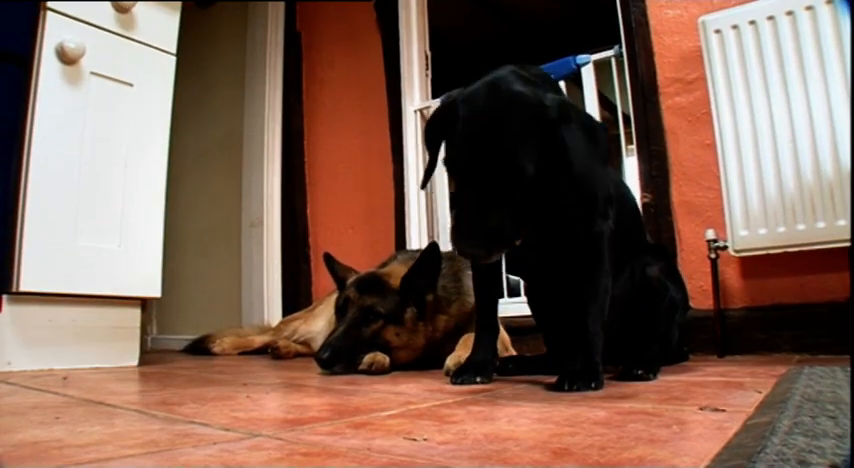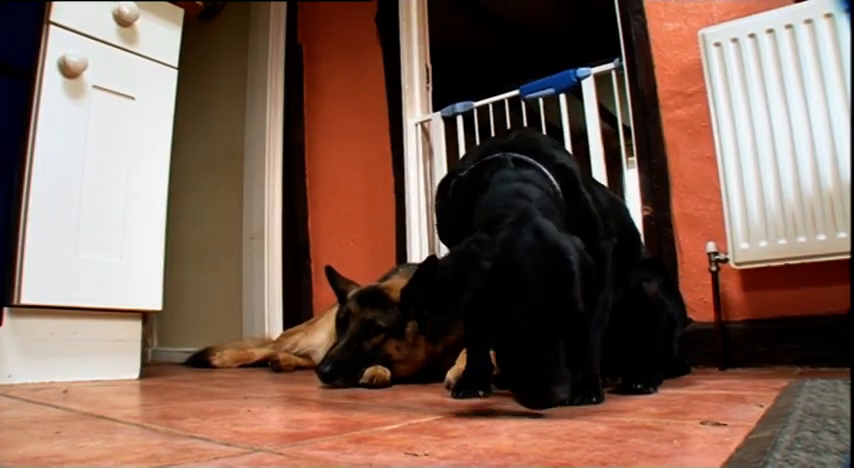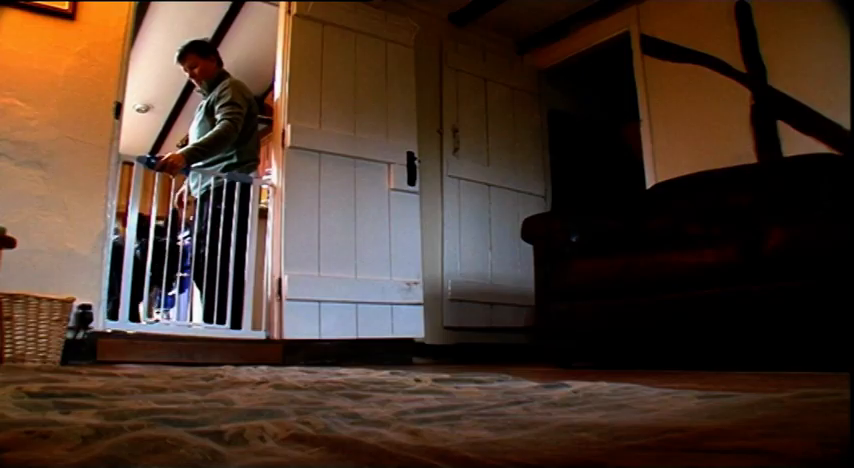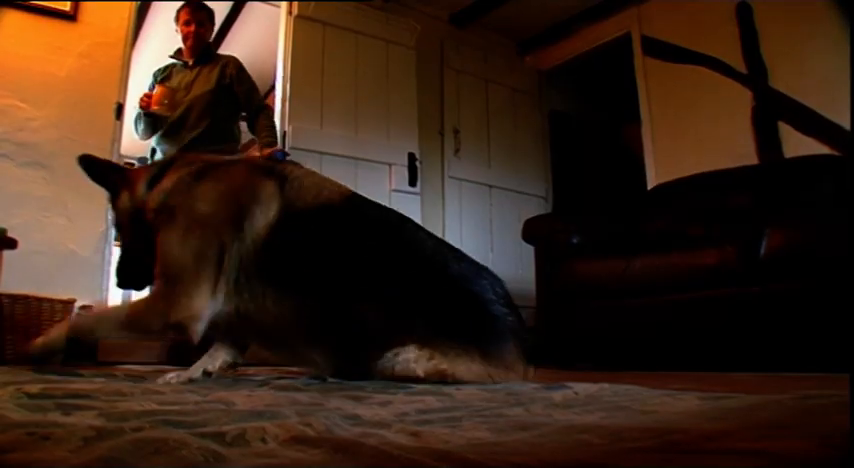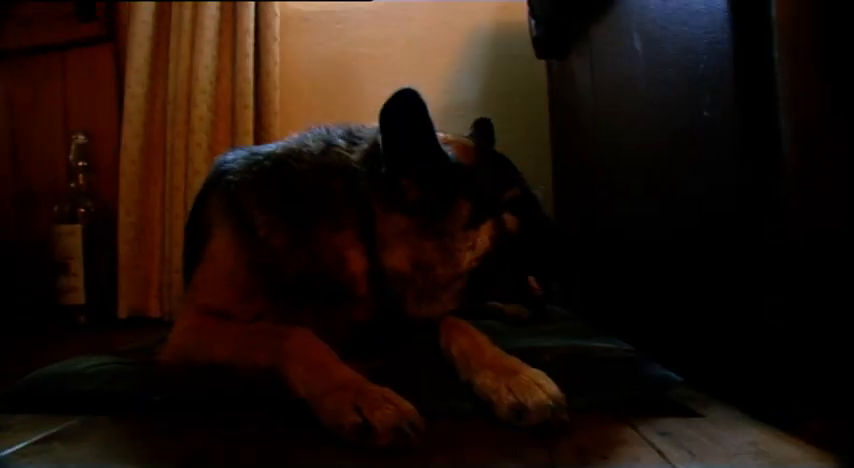Oscar and Oakley both used to be PC Chapman's police dogs until they retired. Carly, who's been working with PC Chapman for 4 years, has another 3 years of service left. Retirement is the furthest thing from her mind. I think Carly, given a choice of whether to stay at home all day, like Oscar, or to go to work, would work all day long.